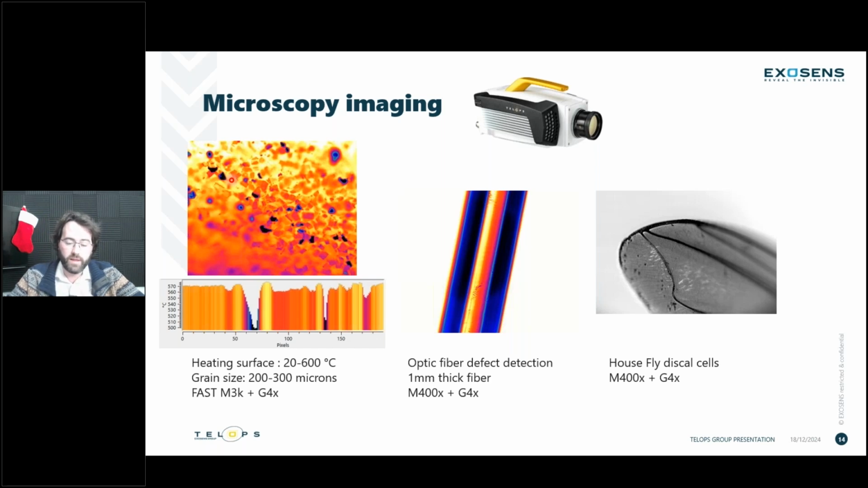So with that microscopy lens, and we're talking about a G4X, so you're multiplying the pixel pitch by 4 to have your spatial resolution. You were able to bring that surface from 20 to 600 degrees Celsius while maintaining that imaging.